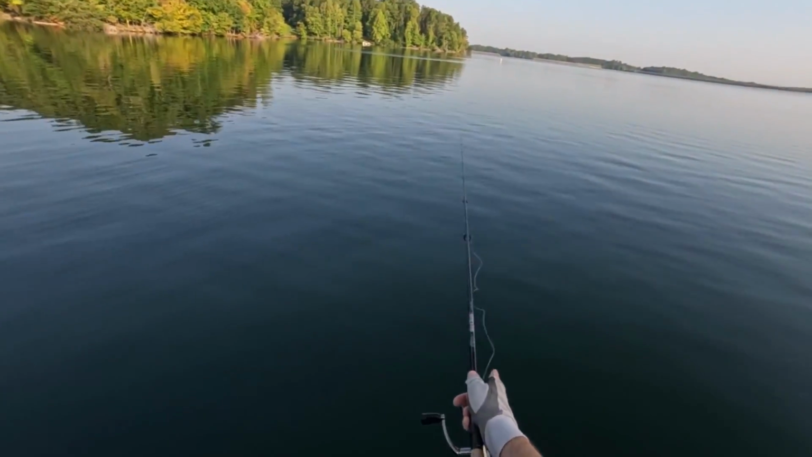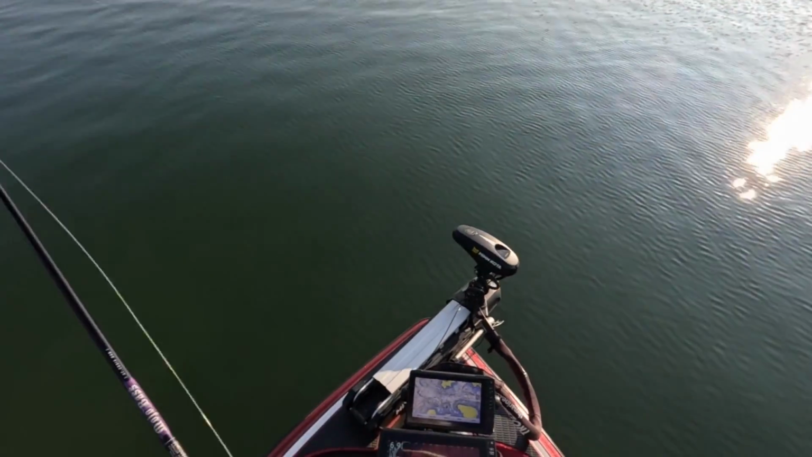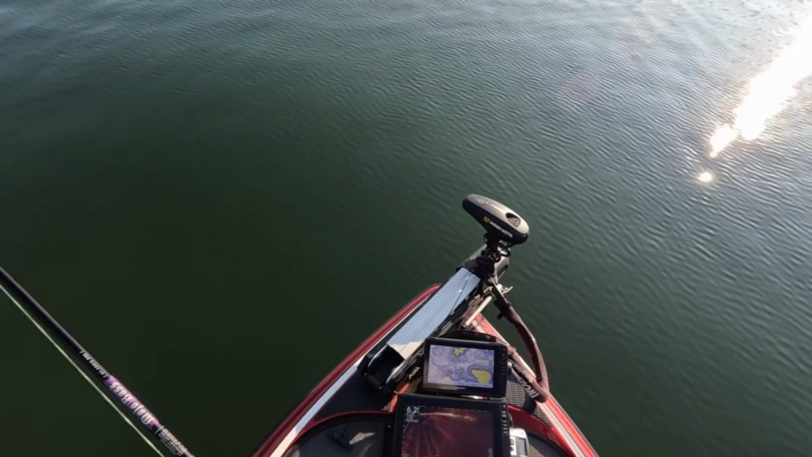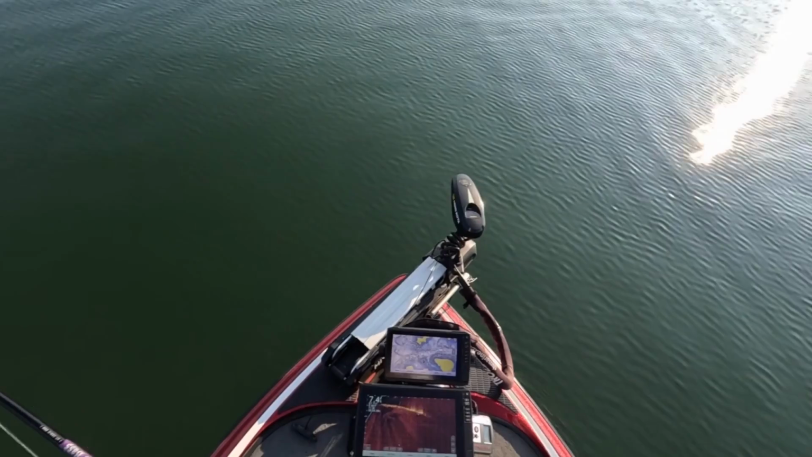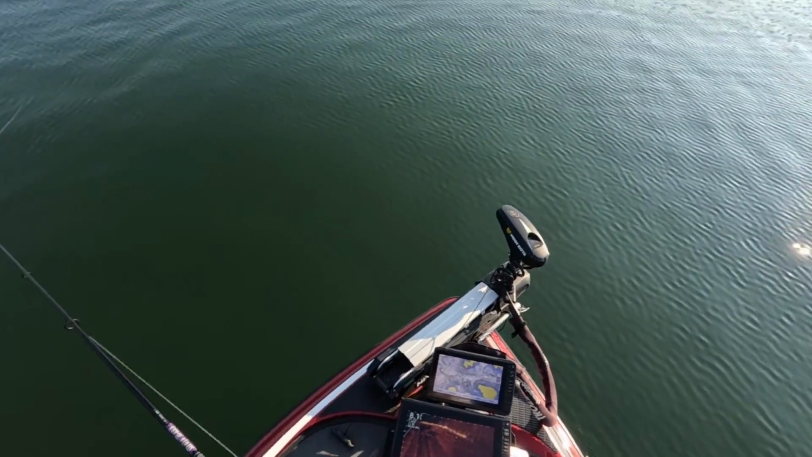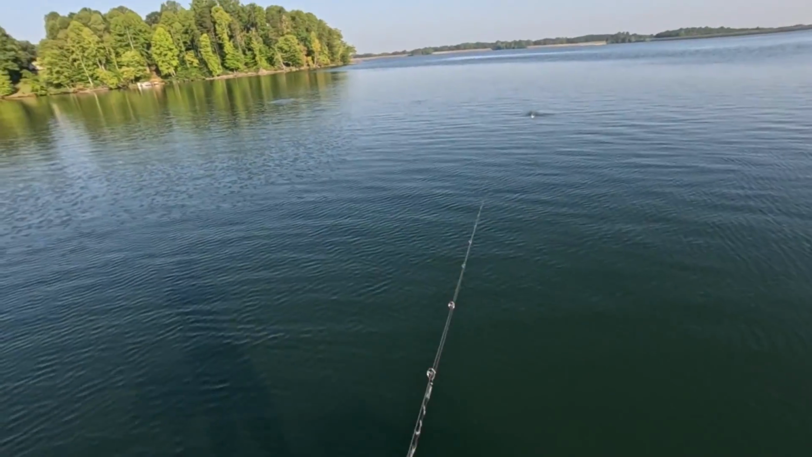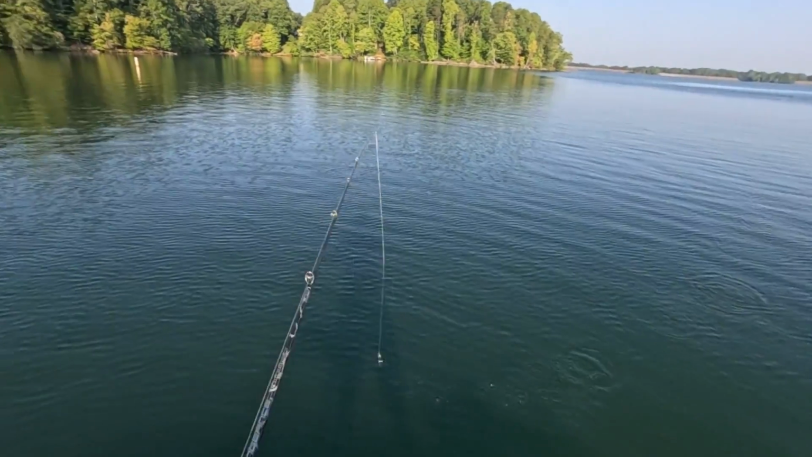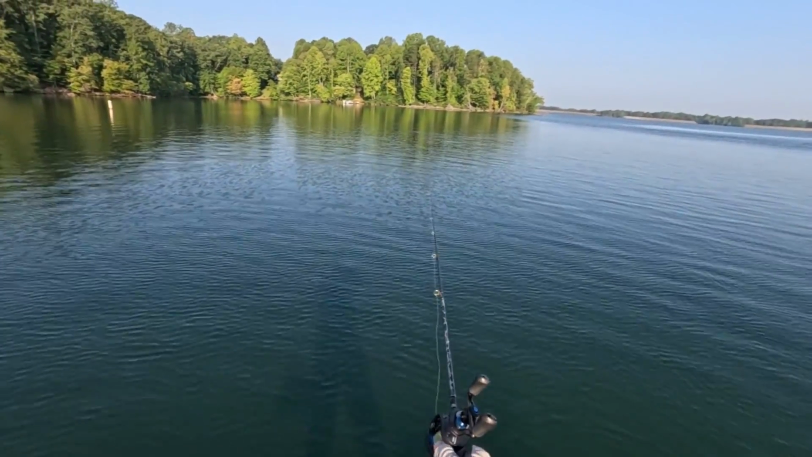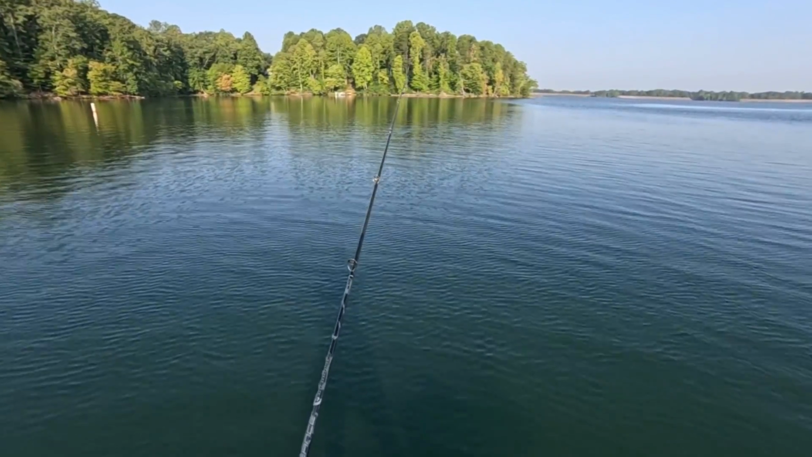A little wolf pack of them. Let's see how they react. Oh, so a bunch of bass staking out here. They're following that. Alright, it's going up out here.